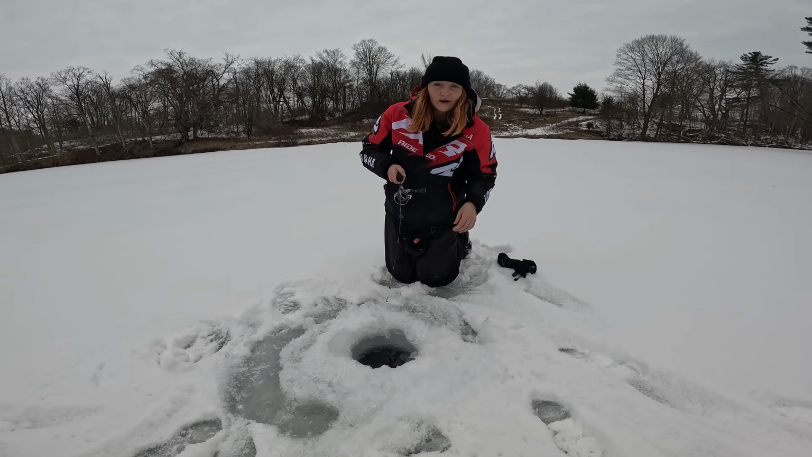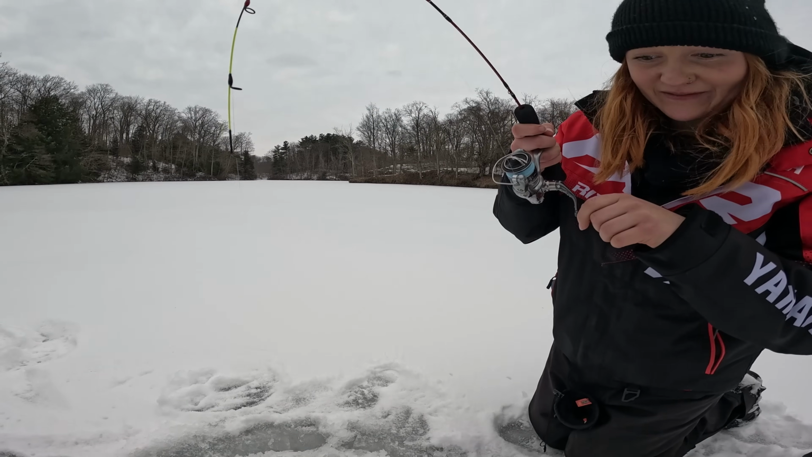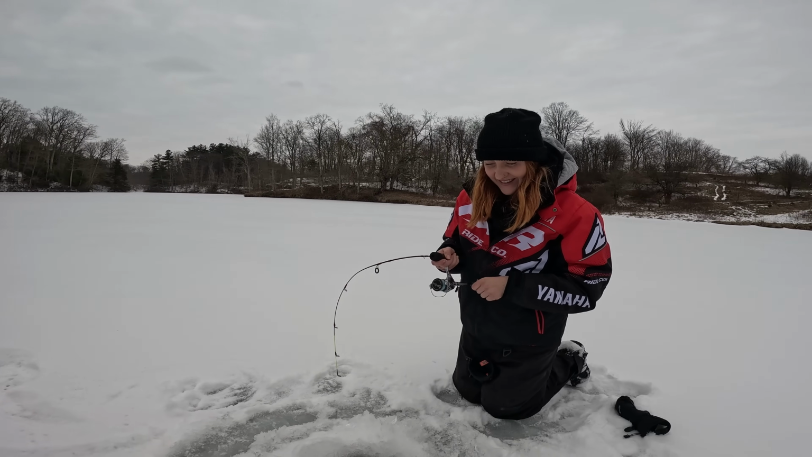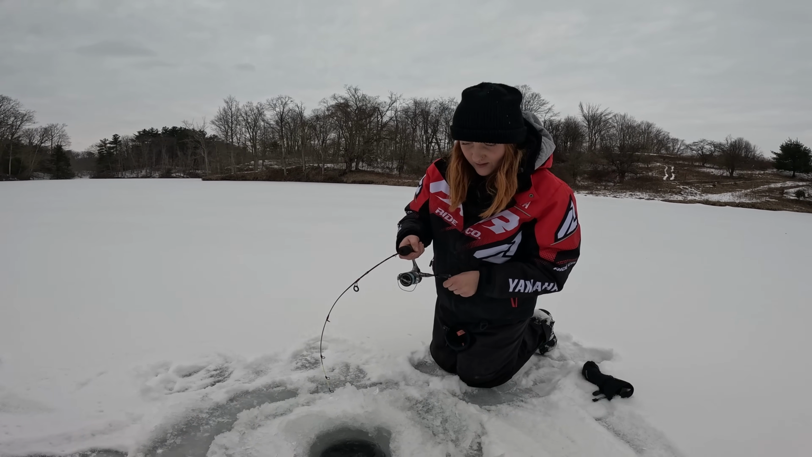It's peeling line. There's no way that's a bluegill. That rod's buckled. Yeah, it's a big fish. Definitely not a bluegill. Maybe it's a world record bluegill. That would be awesome. Oh, it's right at the hole.